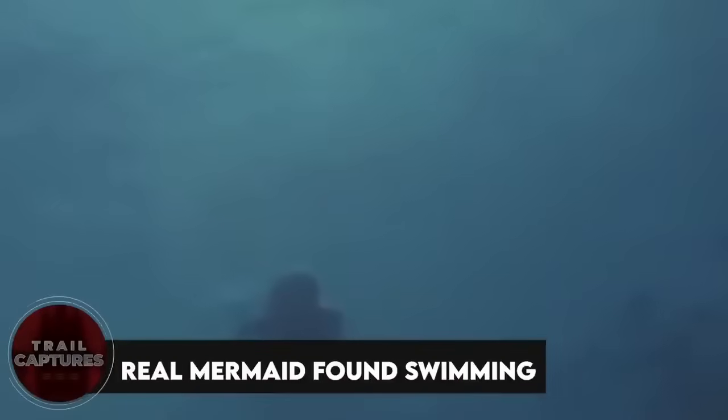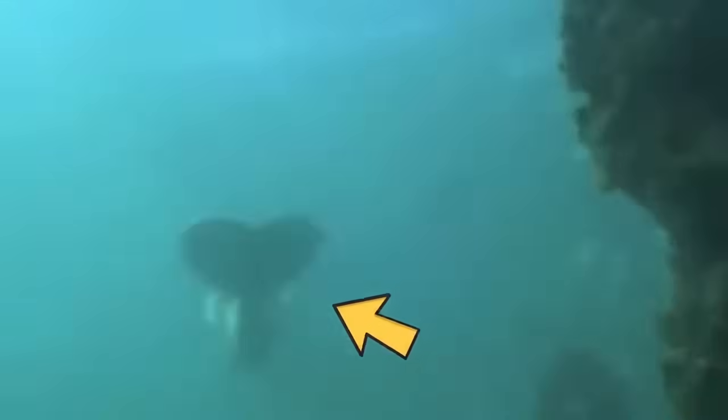Real mermaid found swimming. Check out this cool video of a mermaid swimming underwater. It looks so real. The mermaid's tail is super thin and lifelike, and it's swimming way faster than any human could. The other sea creatures around it seem totally chill, like they see mermaids all the time. If it was a person, those fish would be freaking out.